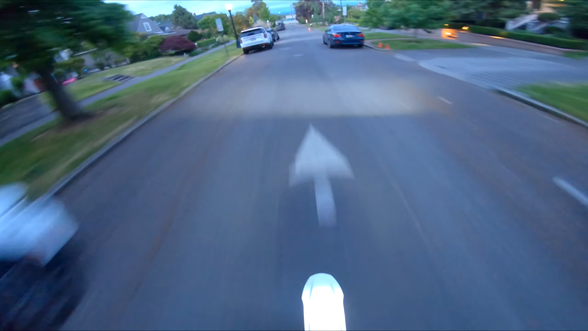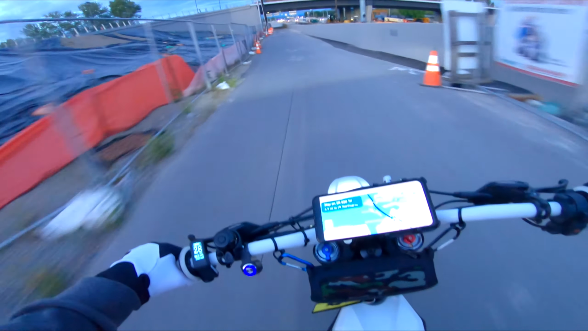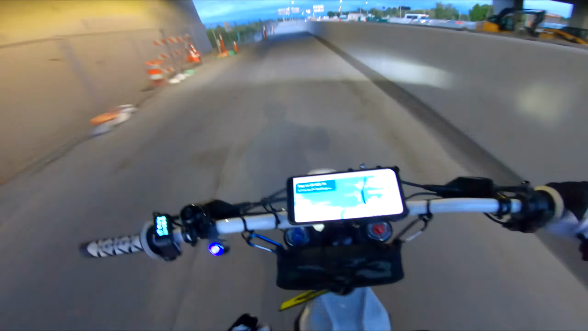God, my butt already hurts from this. That's the other thing too, these Supermotos are definitely not, I mean, they're a smoother ride, but it's also a harsher ride because they're inflated harder. They don't actually act as shock absorbers like a weakly inflated motocross tire does. And I run my motocross tires pretty hard, at like 20-25.